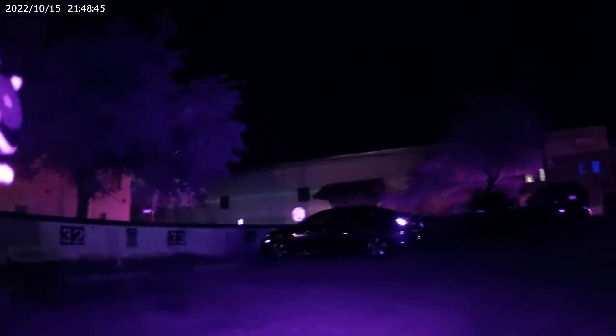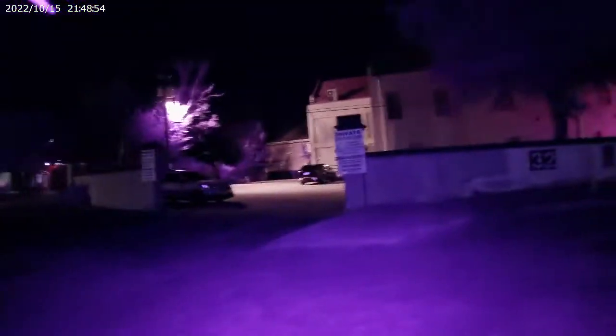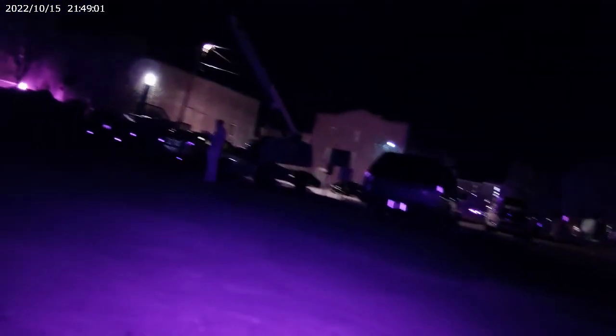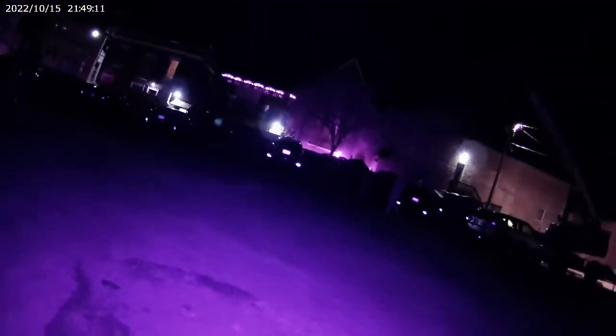Eliza, turn the light blue on the box with the red lights. You're supposed to walk around. Okay. I don't think you were supposed to ask questions. That's what you told me. Okay. Eliza, turn the light blue on the box with the red lights. He's not good at this. I don't think that's how it works.